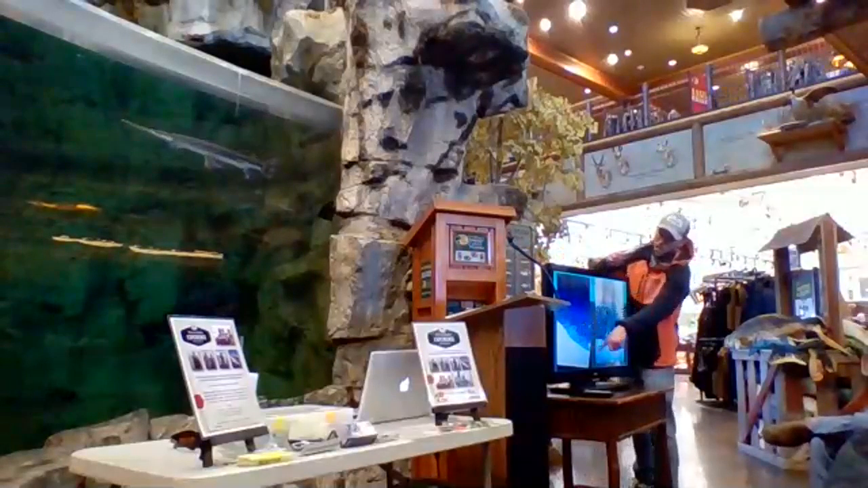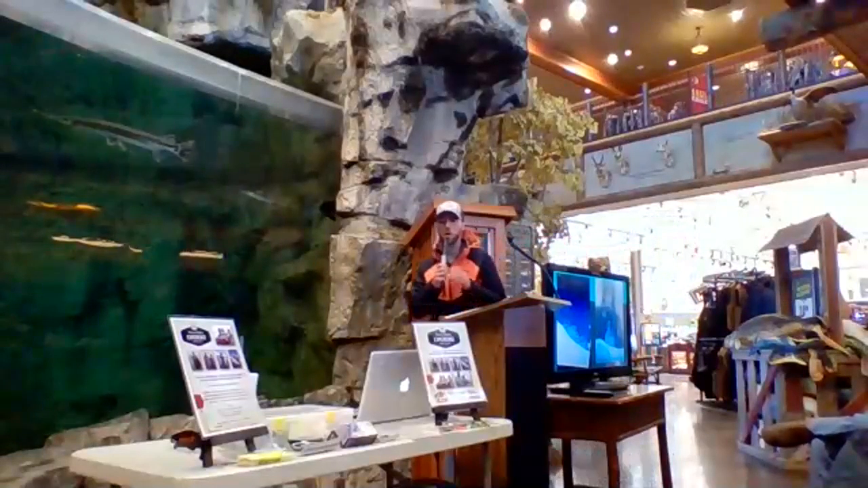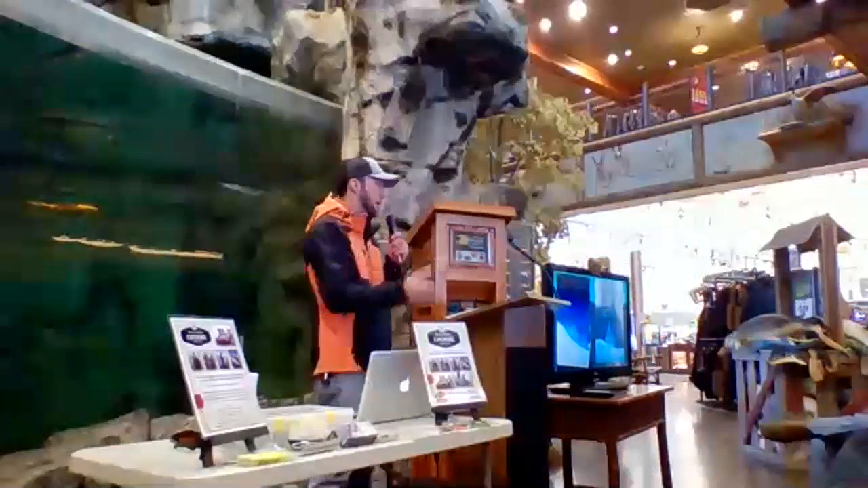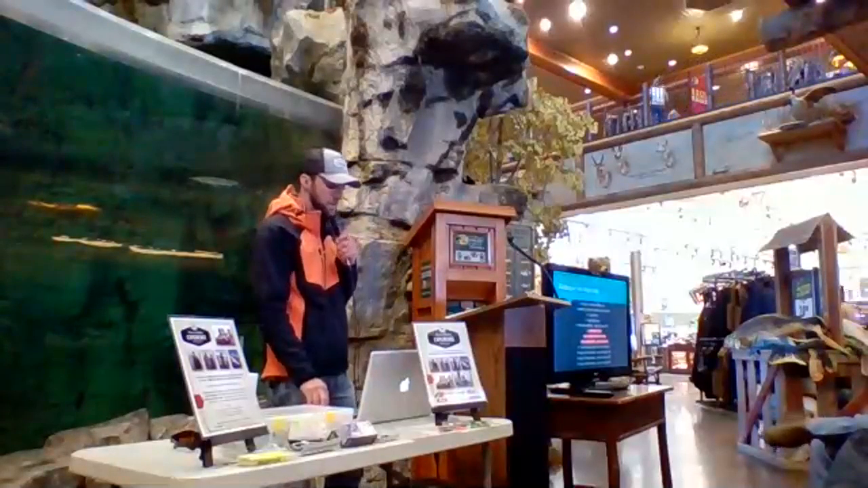Same thing over here on a channel edge. There's not even really any brush right there. That's just another place where you're going to find those crappie in the wintertime when they're holding on that ledge like that. And that's a school of like 100 to 200 crappie. So it doesn't really make it fair sometimes.